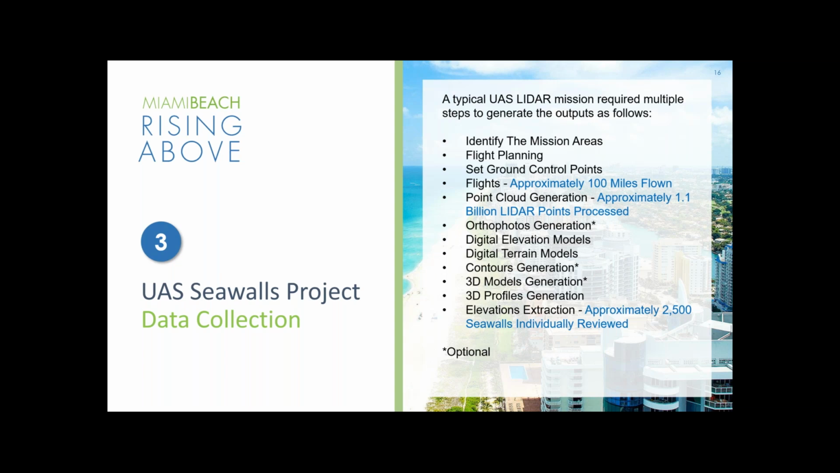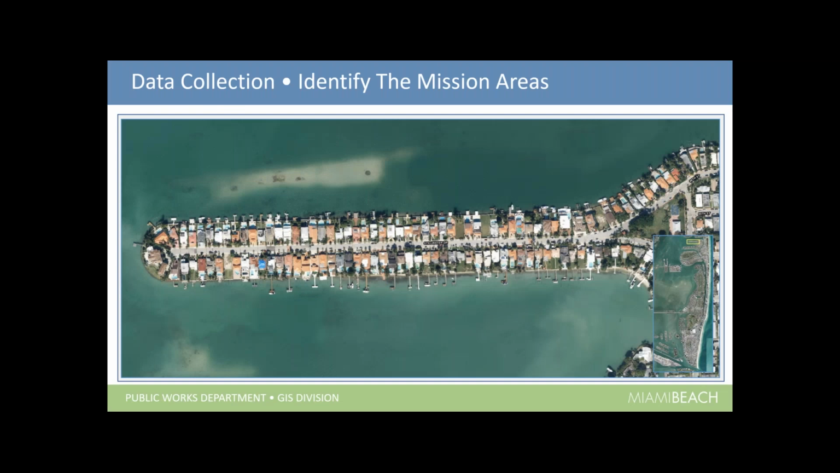Then we got into the elevations extraction, where I had to sit down and digitize over 2,500 seawalls individually to extract the elevations. I'm going to touch on those in a minute. The first part, obviously, was to identify the mission areas. This is just an example of a finger of one of the areas on the northwest side of the island.